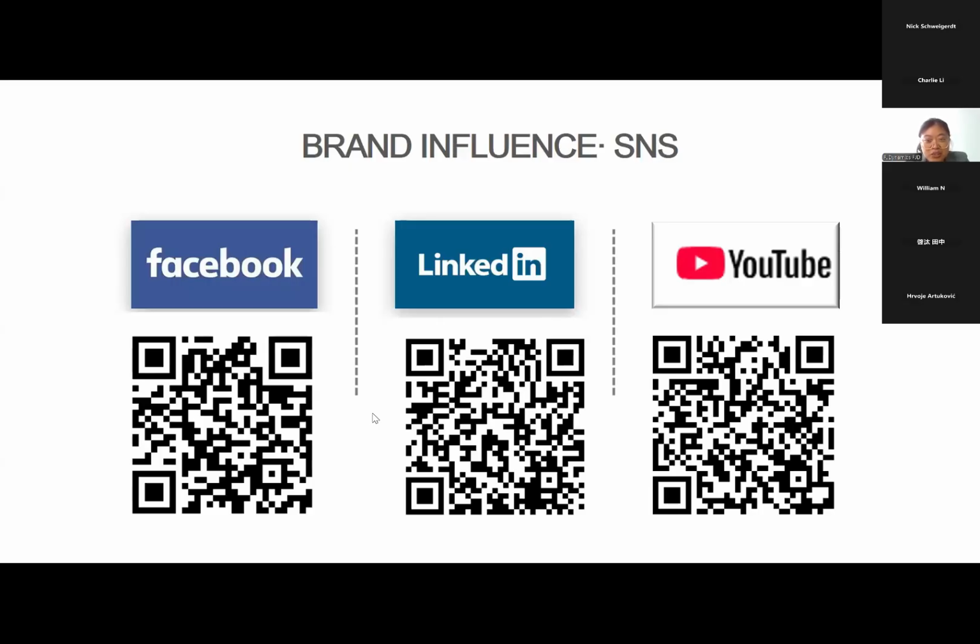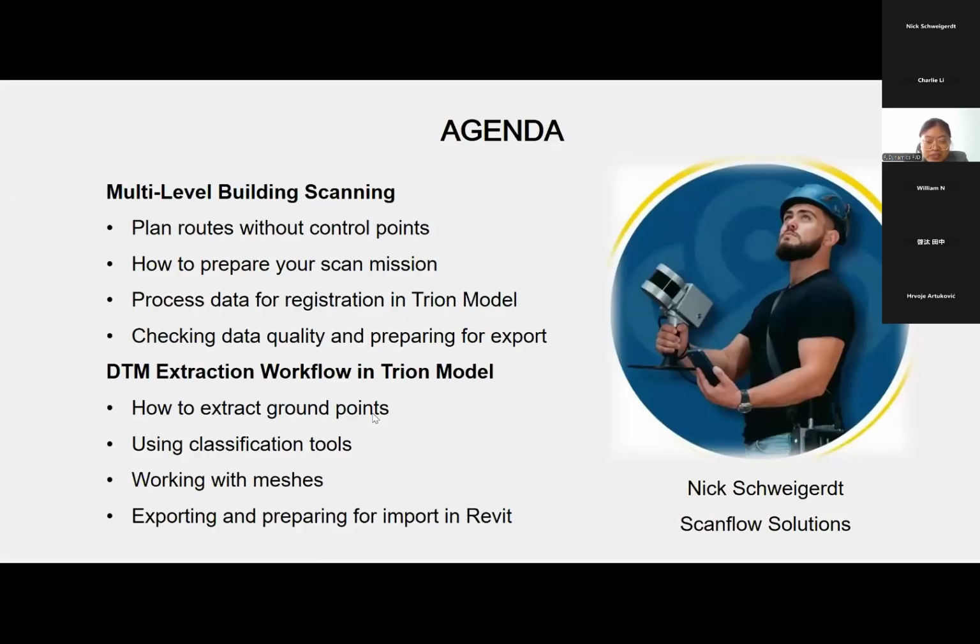Today we are very thrilled to have Nick from ScanFlow Solutions. He's a pioneer in large-scale industry digitalization. In the next about 40 minutes, he will share how he used the P1 to cover the whole workflow to scan a multi-floor building, from how to prepare to how to check the data quality.